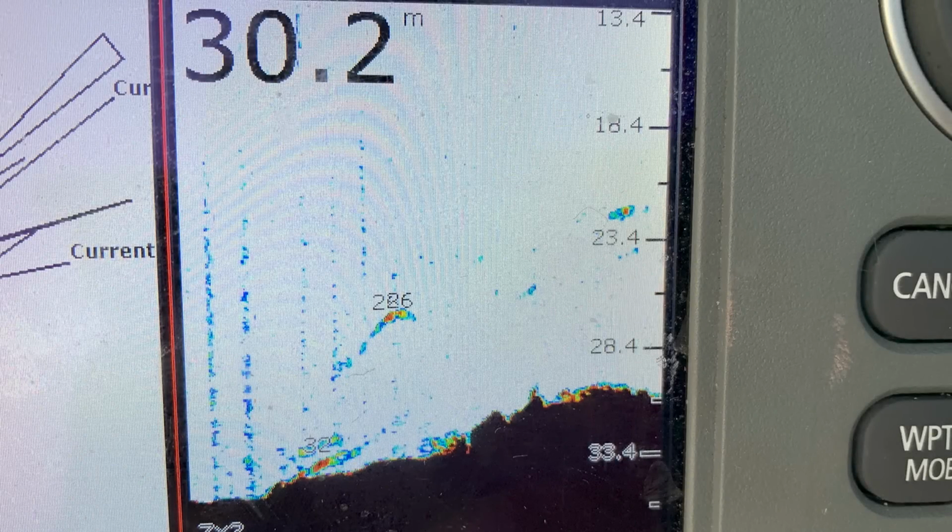If you see this while you're drifting, it's good to drop your baits right to the bottom, but beware, it can be quite snaggy. Here's something else I wanted to show you. This is a great reading of a few snapper sitting on a bit of a lump as we slowly drifted over them. It just goes to show that snapper can show up nicely as arches, lines, or dots on the sounder too at times.